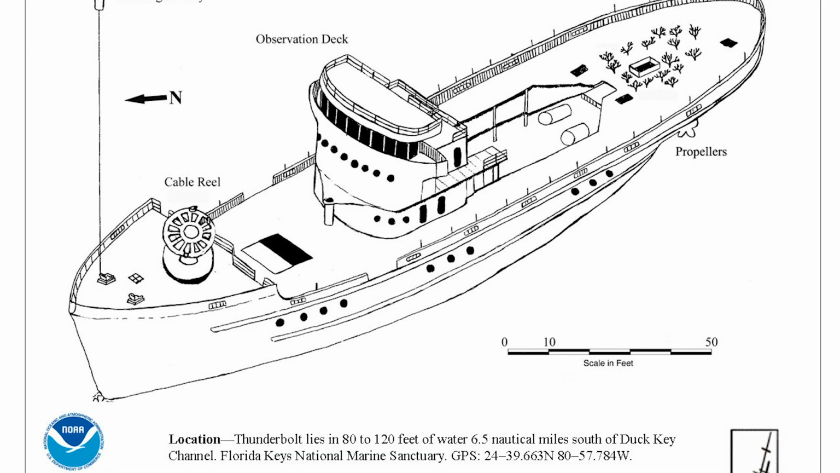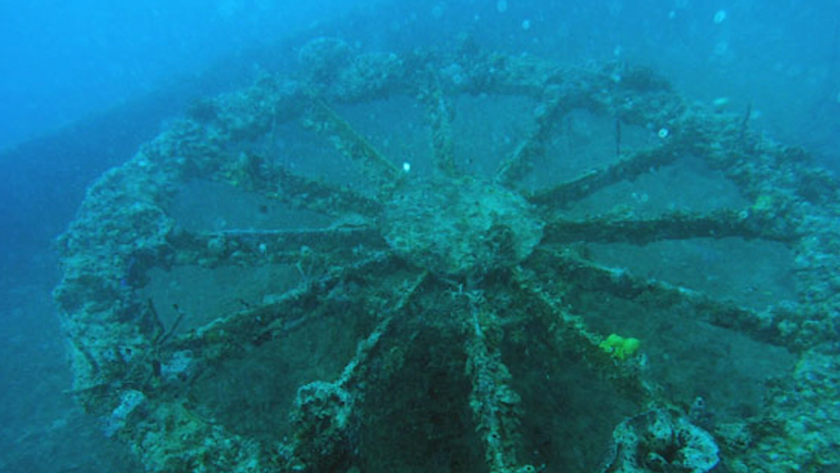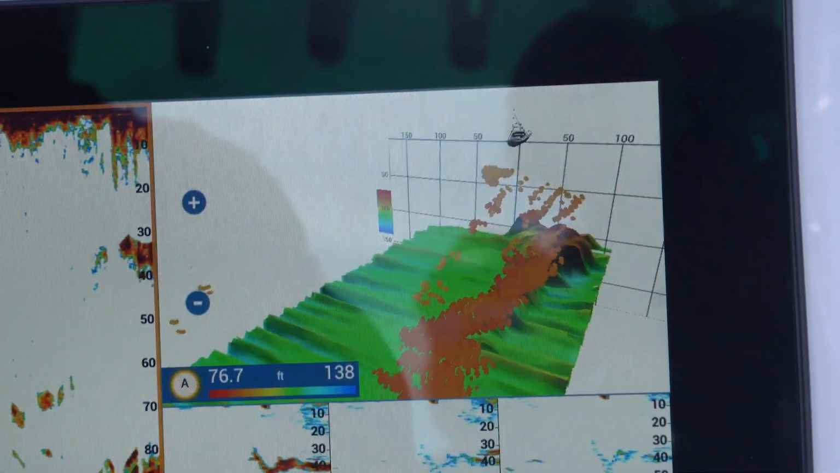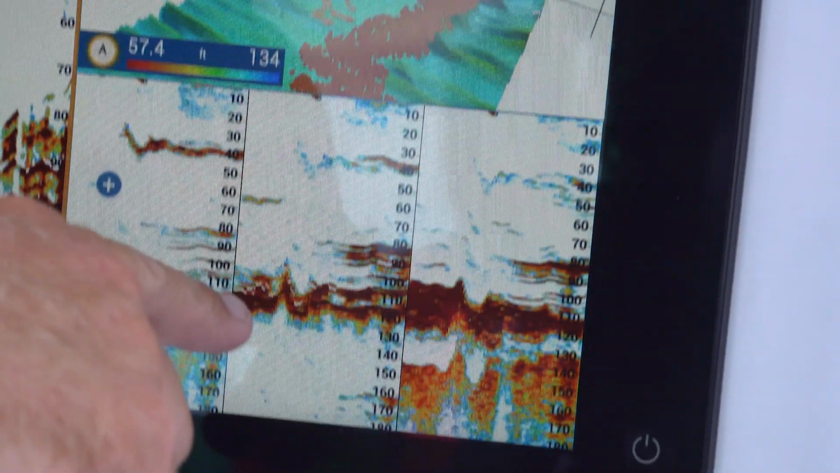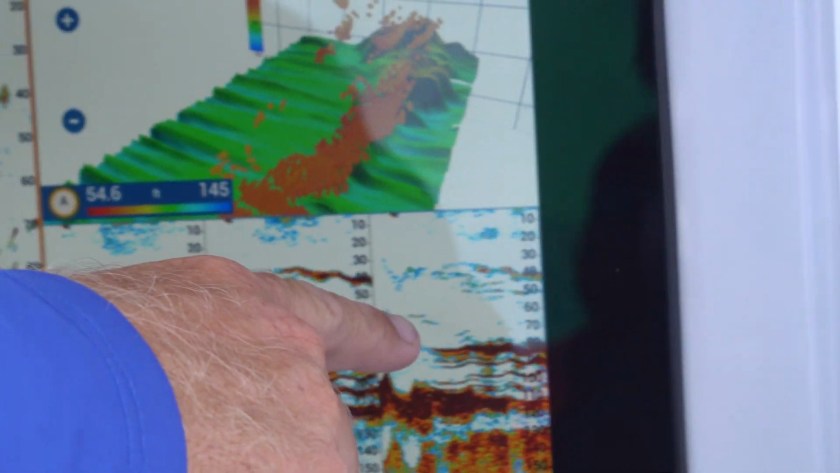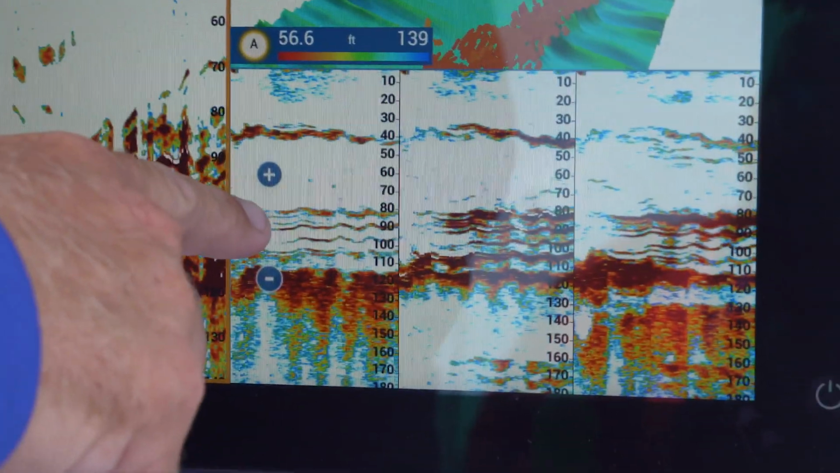Okay guys, we're over the very popular RV Thunderbolt off Marathon here. It's in 113 feet of water. It's a 188-foot Navy cable layer that was sunk in 1988. I have my 3D screen on the top right-hand corner of my Furuno. The bottom right-hand corner, I got my triple beam unit, and as you can see, the wreck is showing up on the right side. This is going to be the right side of my boat, this is going to be the center, this is going to be the left side, and then this is your normal low frequency sounder.